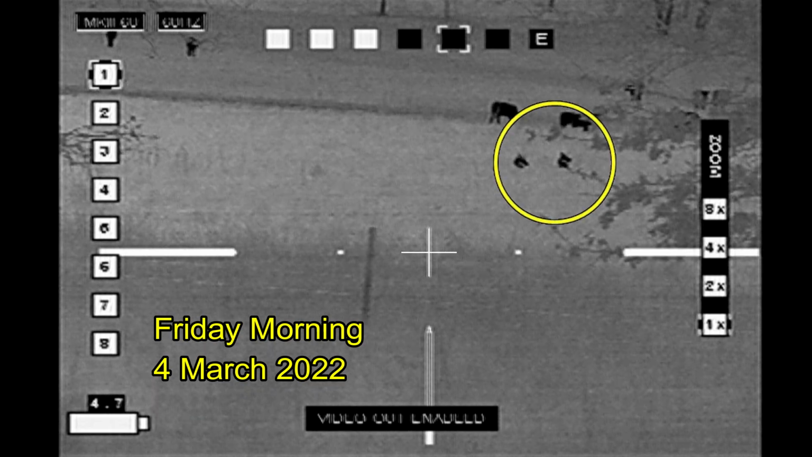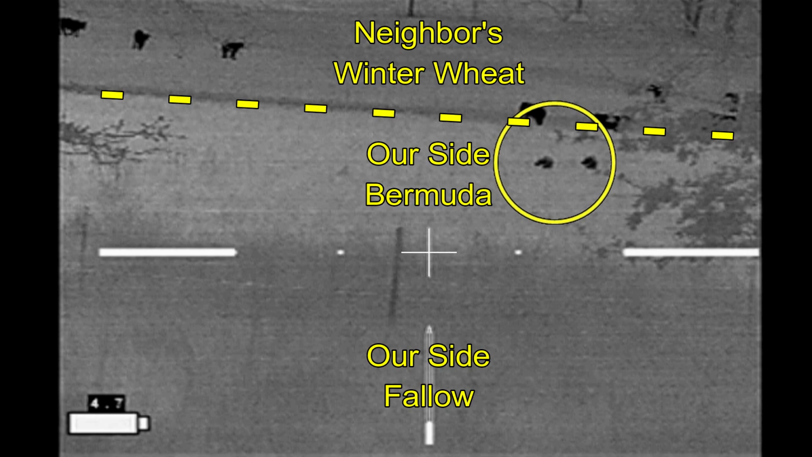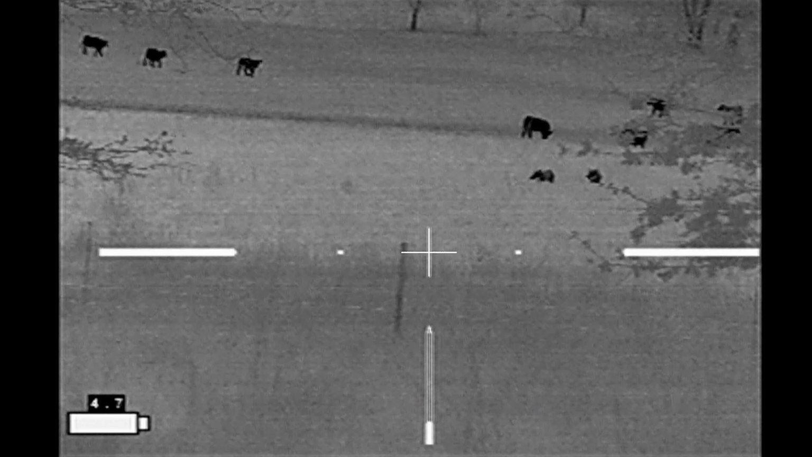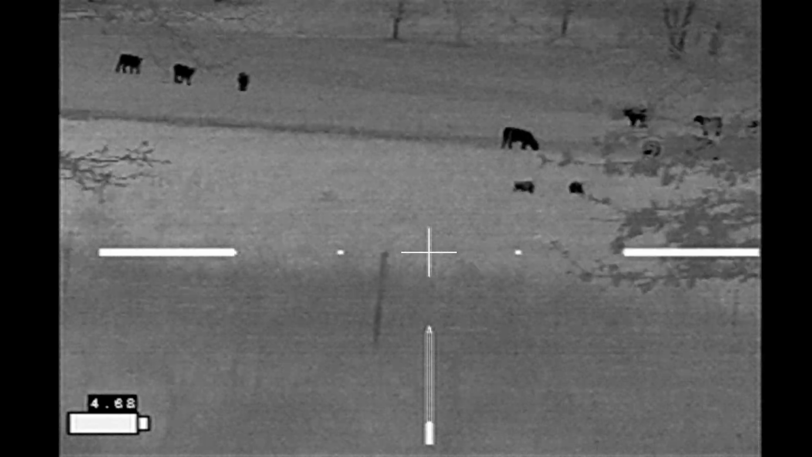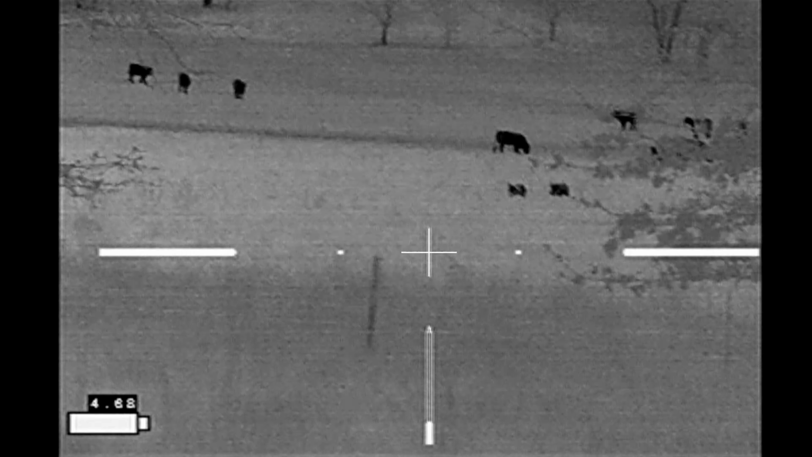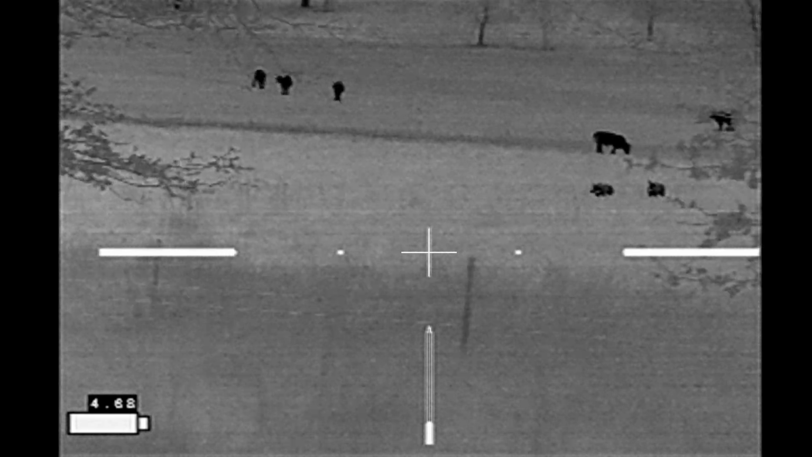So this was kind of bizarre. There are two hogs in the Bermuda grass on our side of the fence. They've been chased in from the winter wheat on the neighbor's side. We'd been watching these hogs for a while. The cattle chased them over to our side, and the reason why the cattle chased them over is the cattle got spooked. Because from the other side, a hunter came down the hill and spooked the cattle. He was going after the same hogs that we were watching. And of course, they were on his side of the fence at the time.